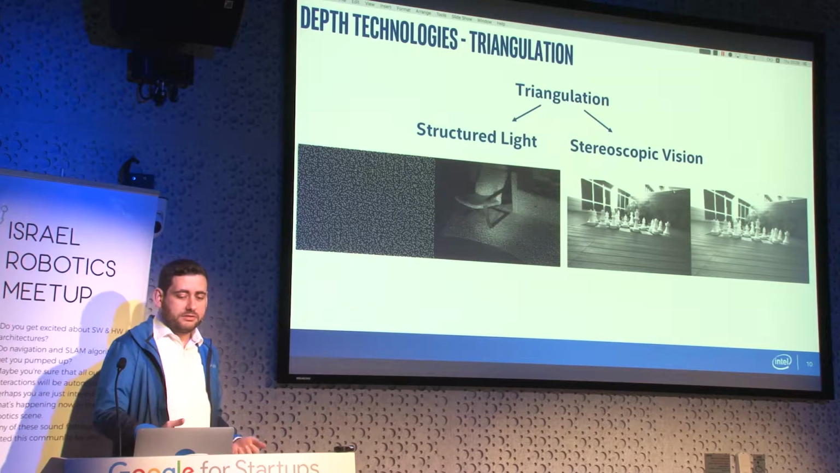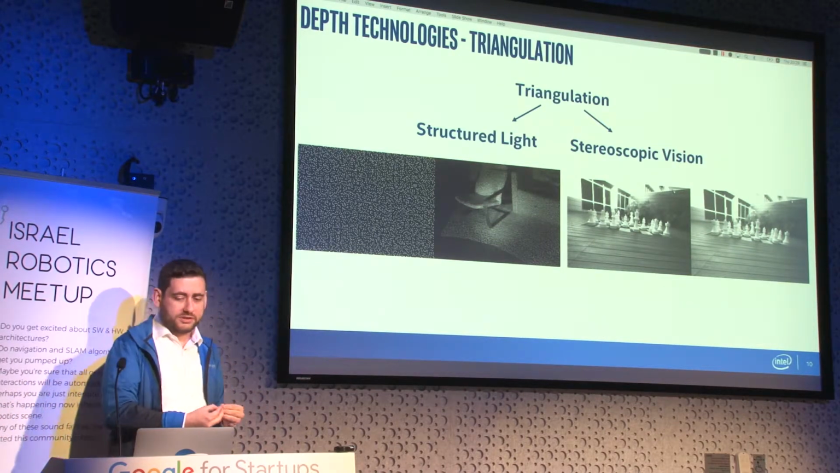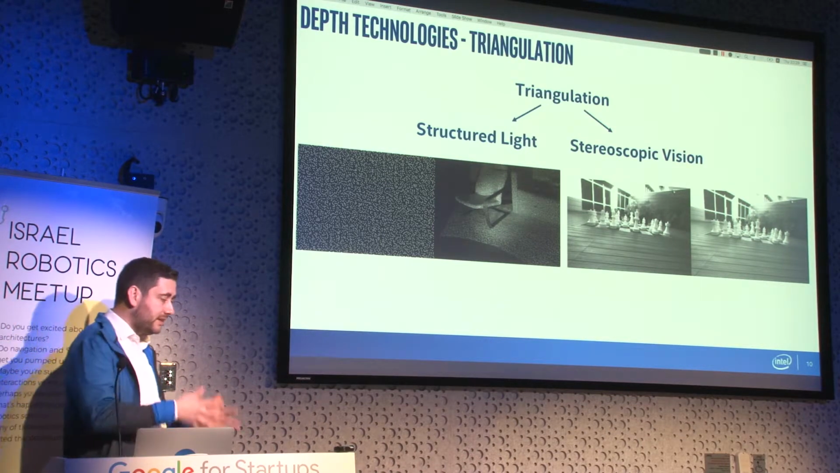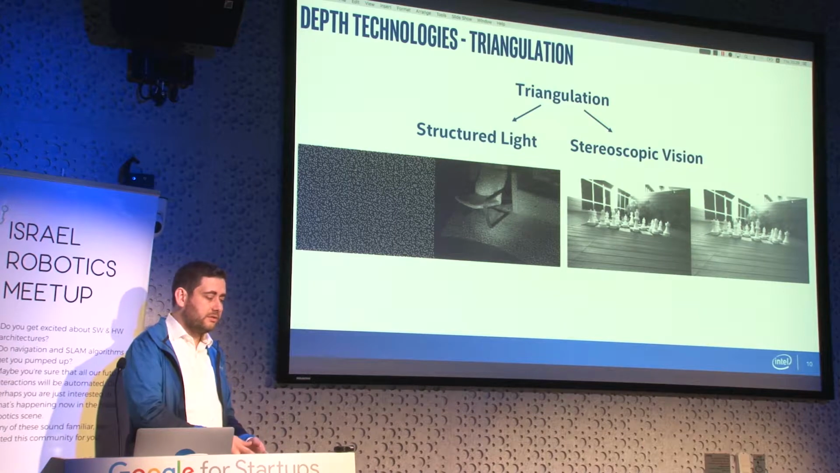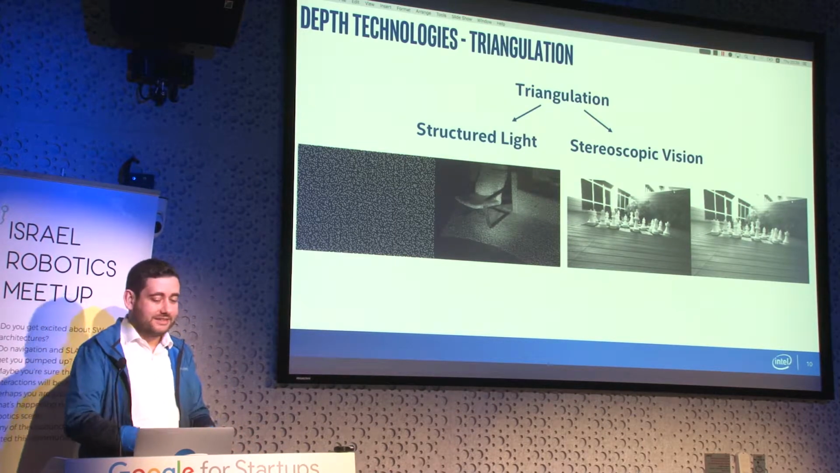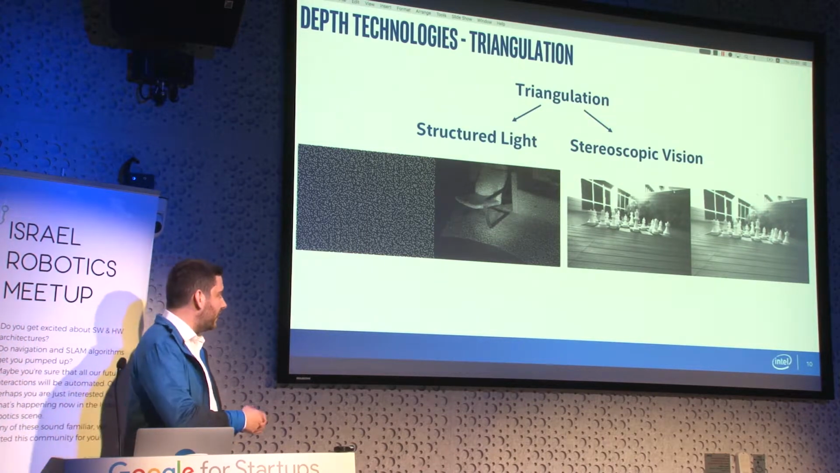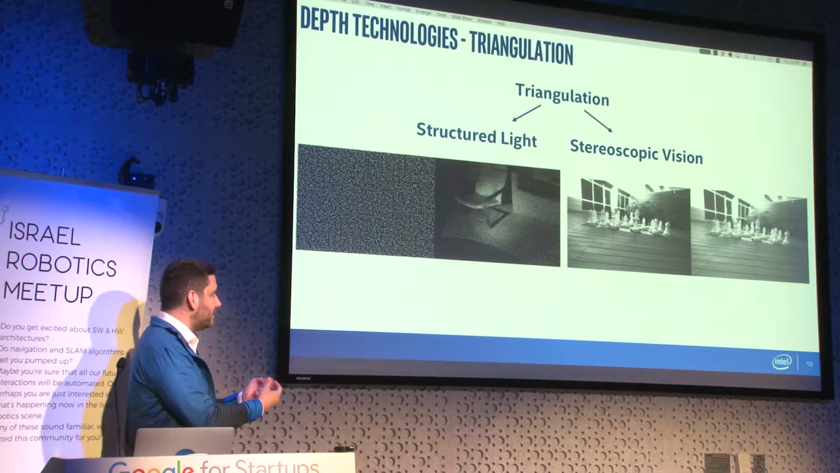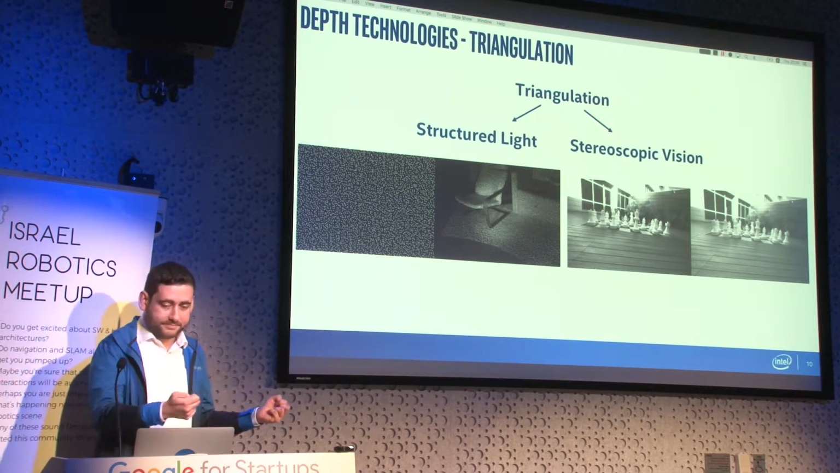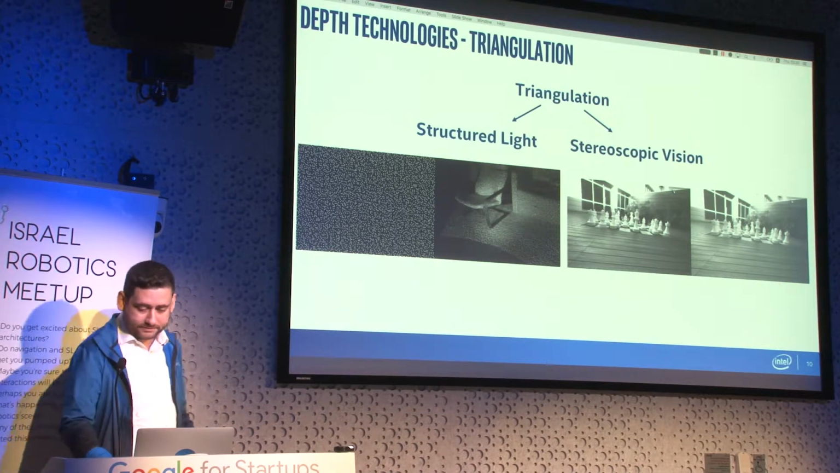In case of stereo, you don't project anything, but you have two viewports. And instead of using some fixed known pattern, you're actually trying to find patterns in the image itself. So you're trying to find interesting features and find where they're located in both images. And this lets you calculate the depth based on triangulation.